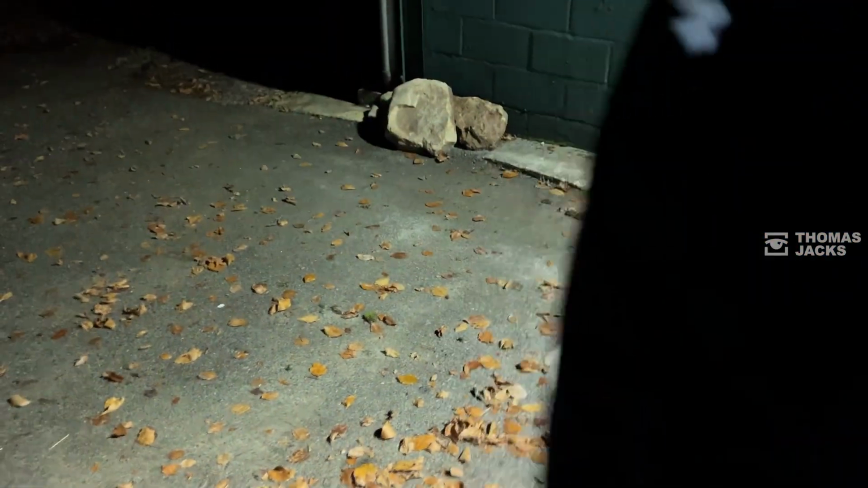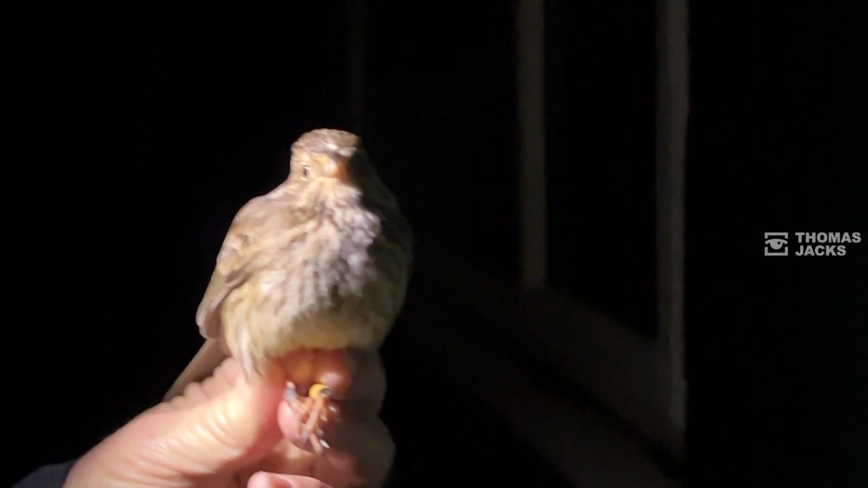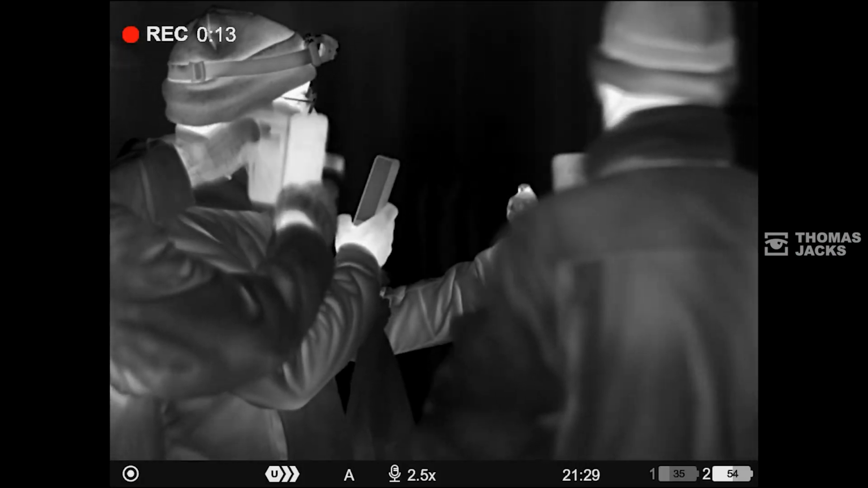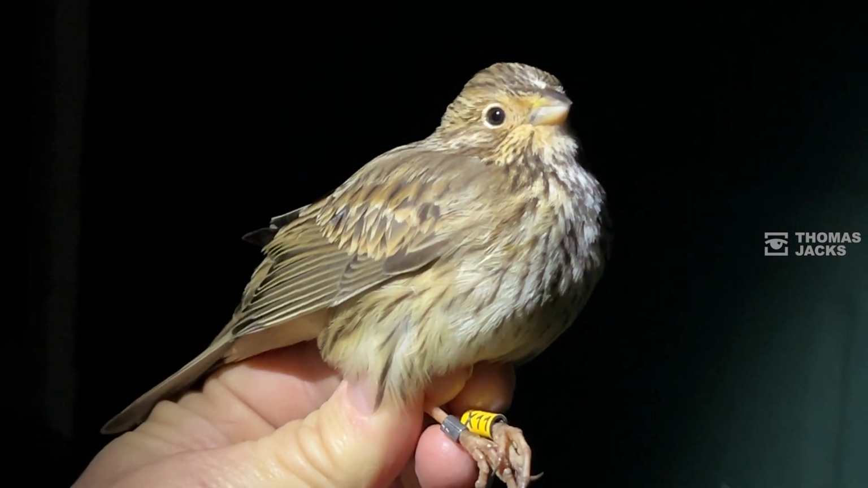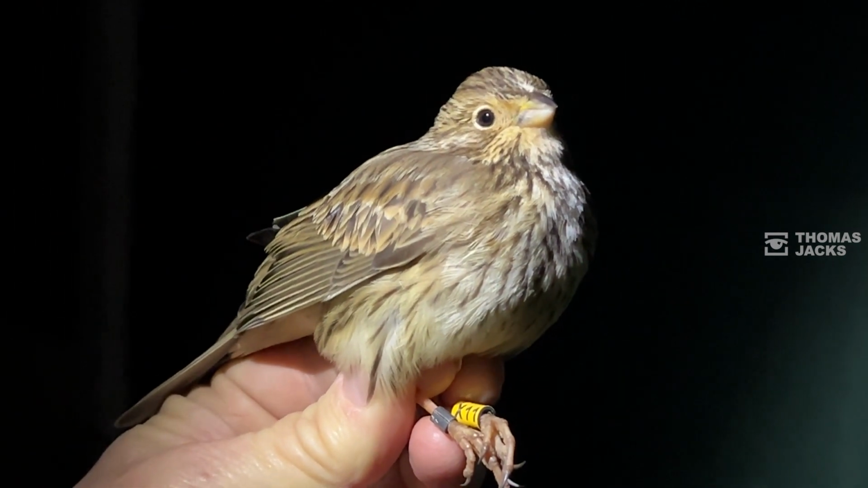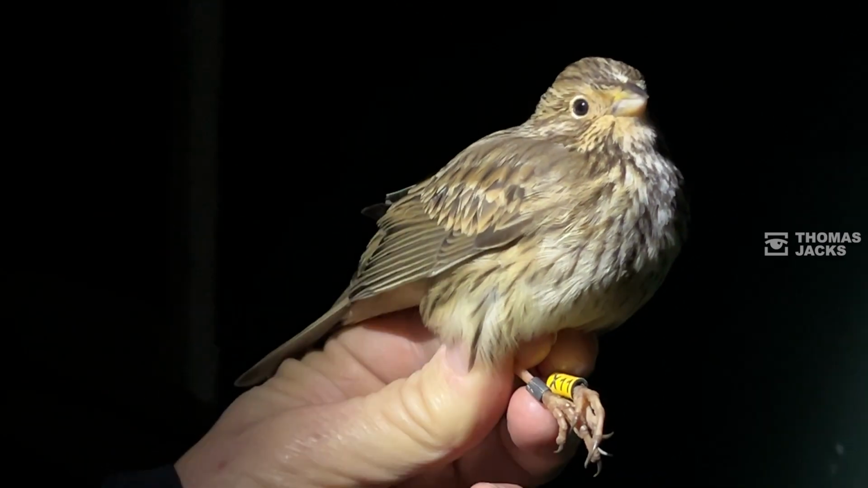So I'll take a picture of this Corn Bunting. So all birds are processed. Super special bird, that. You're pleased with that, aren't you? Is that the highlight for tonight? Well, for me, because this is a bird I've been studying for 20 years, and there's not that many ringed.